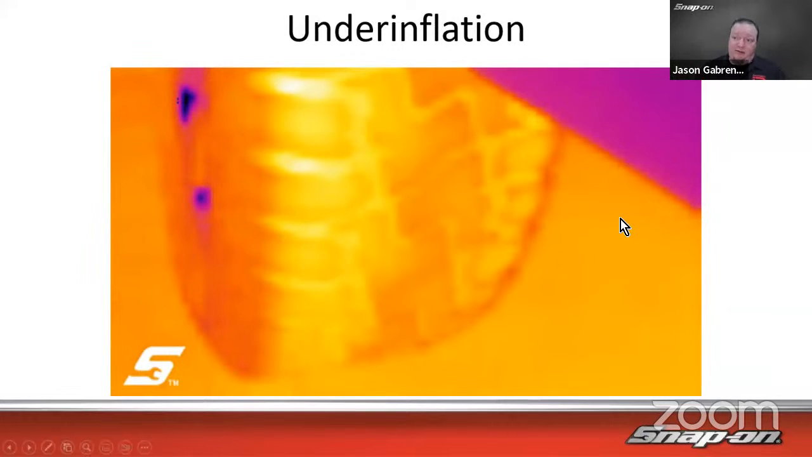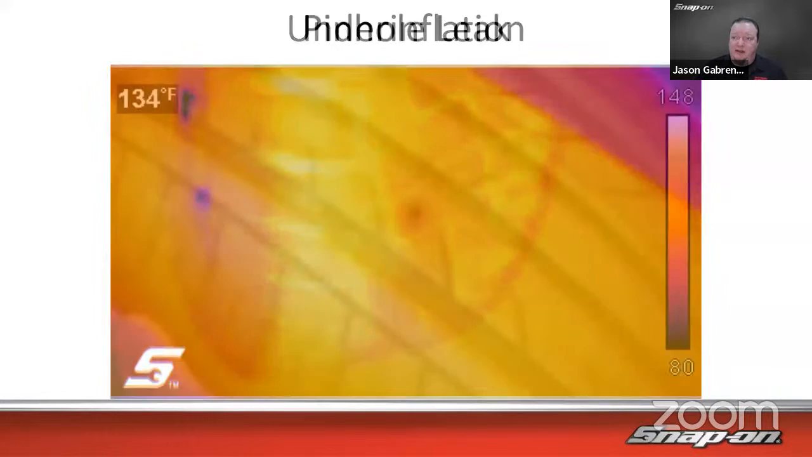Conversely, underinflation, you can see this isn't as big of a difference, but we can still see in the middle, it is cooler than on the outside. So that's an underinflated tire. It's going to be riding more on the outside than on the inside. So see that difference there.